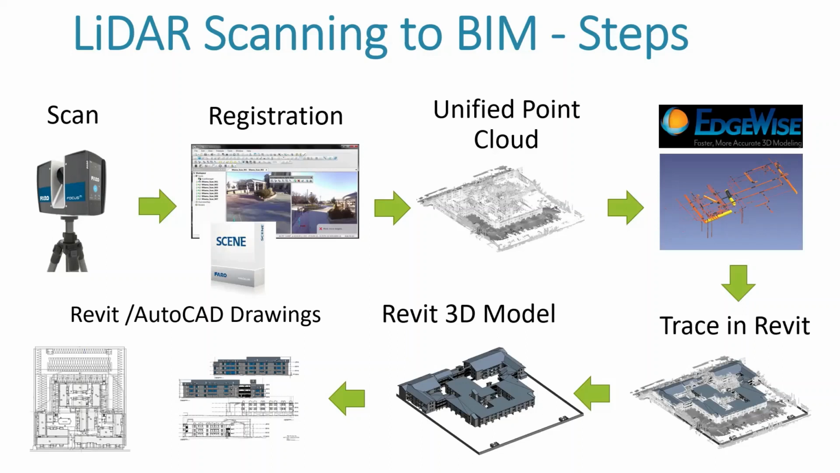This unified point cloud can be imported into various software. In this case, we can talk about Edgewise, which, if you use a certain file type that we'll get into, can automatically generate pipes for you and various other things as well.